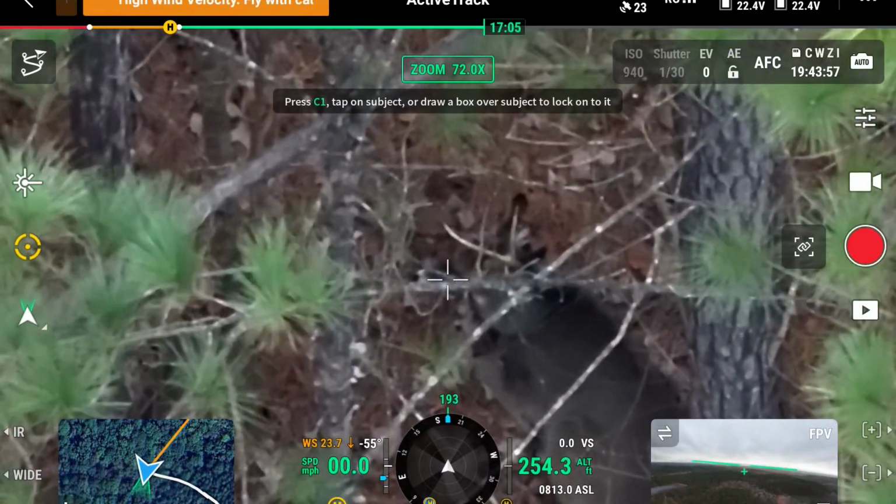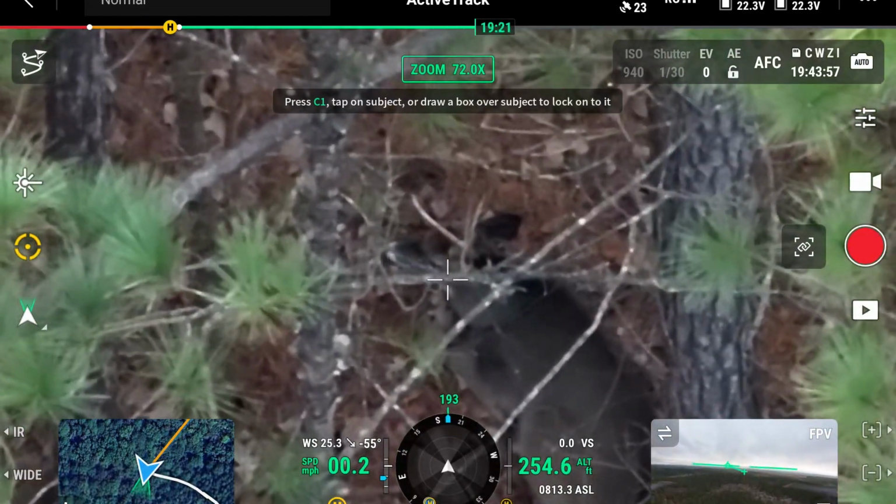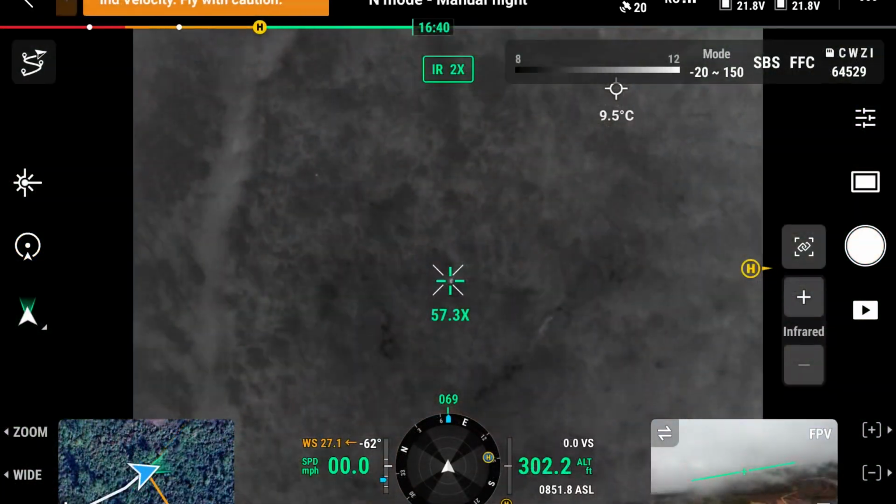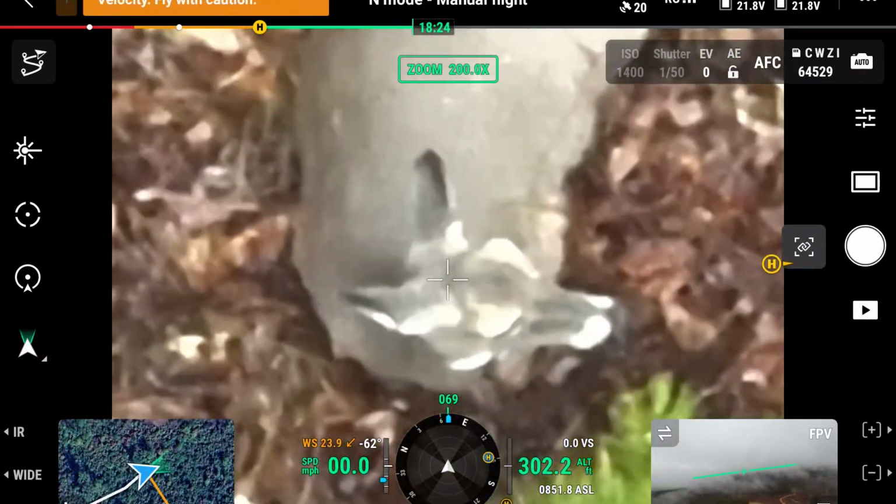I don't know if it's a buck and a doe or a buck and a spike or something. It's two deer. Had to kind of finagle around to get to see him in all that thick stuff. It's pretty cool. Let's see if we can zoom in on this. Oh, there we go. I think it's a doe.